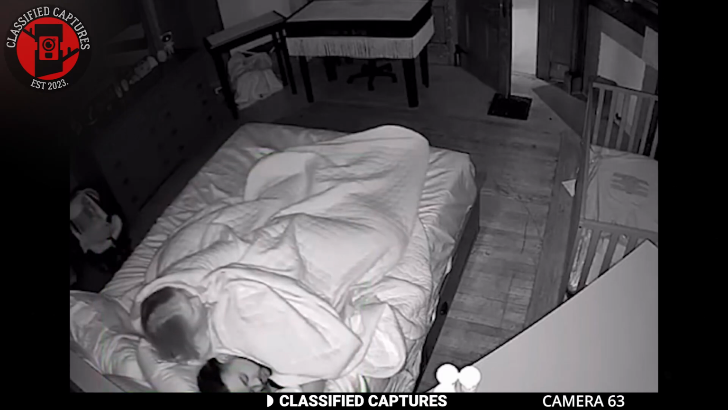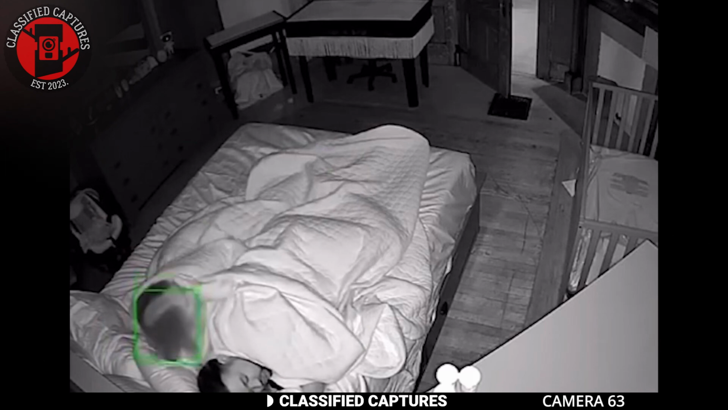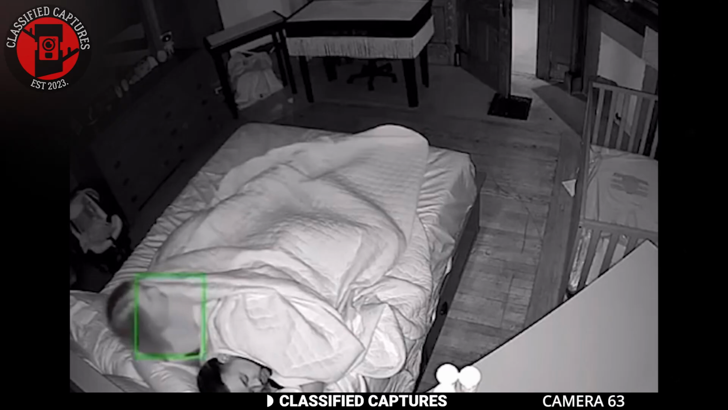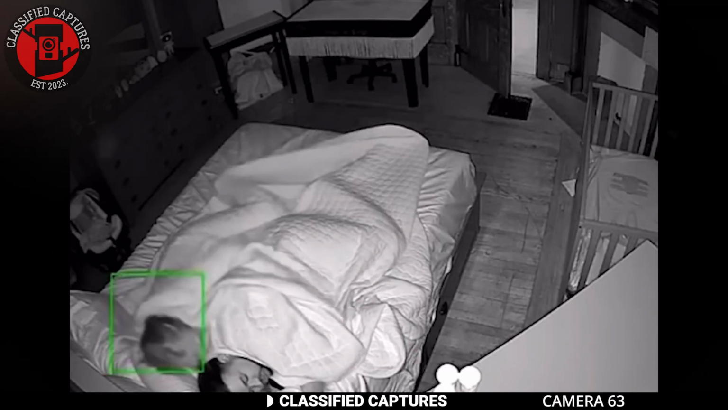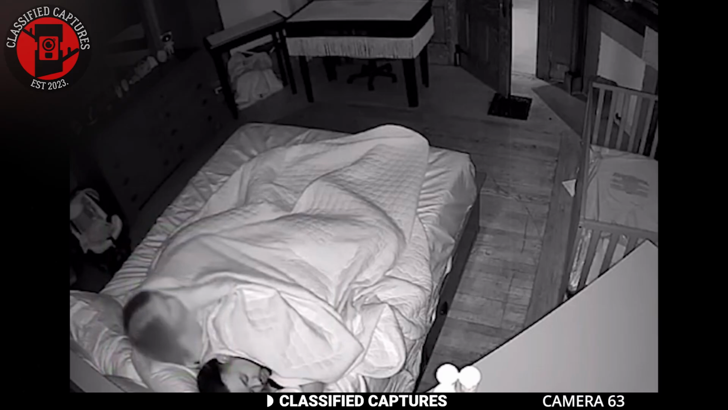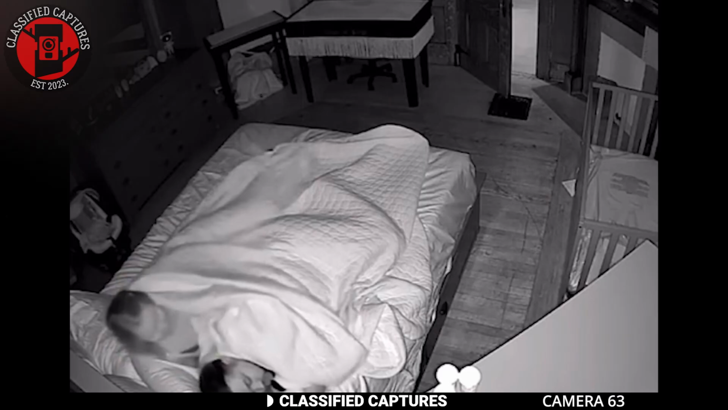The man always seemed to be very deep in sleep anytime something like this happened, and the woman found it weird. They installed a camera to know what was really happening, and this is the result. The man still slept through it. What do you think could be happening here, and why does the man always sleep through it? Some think it's demonic, while others think they're just faking it. What do you think?